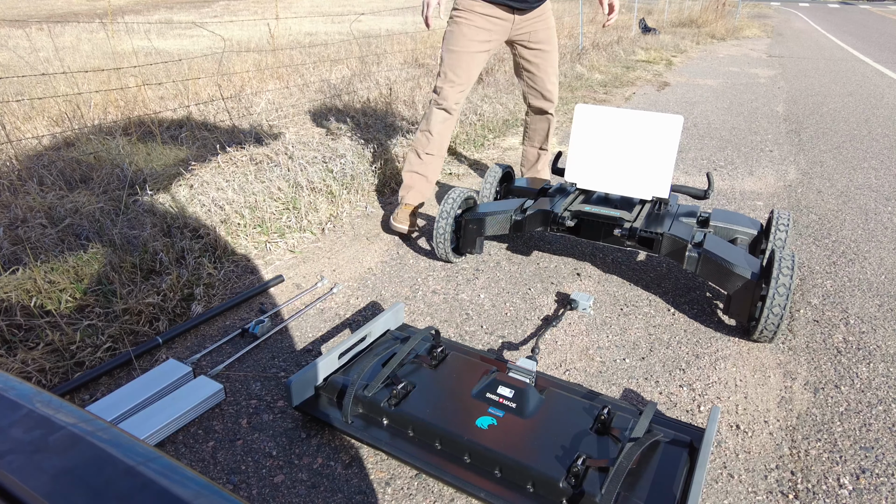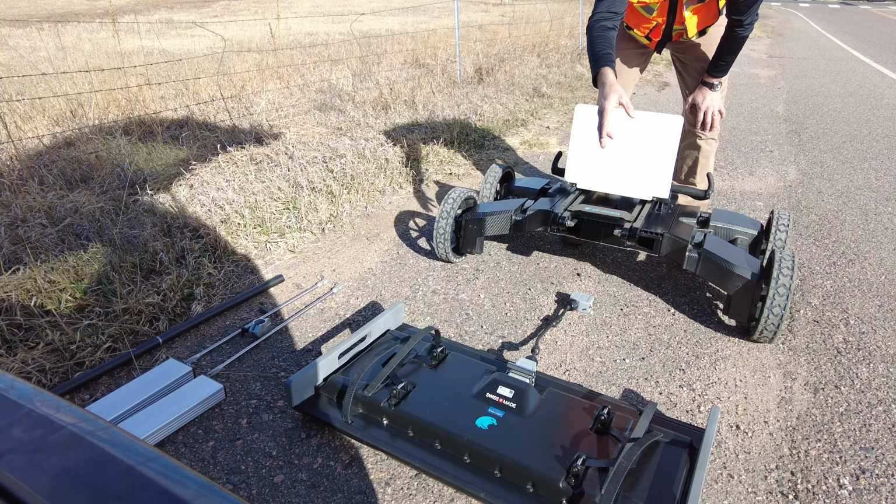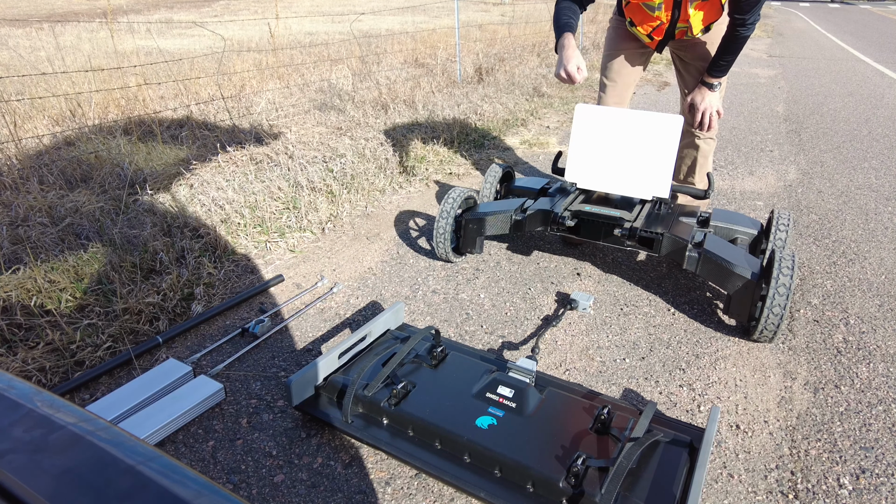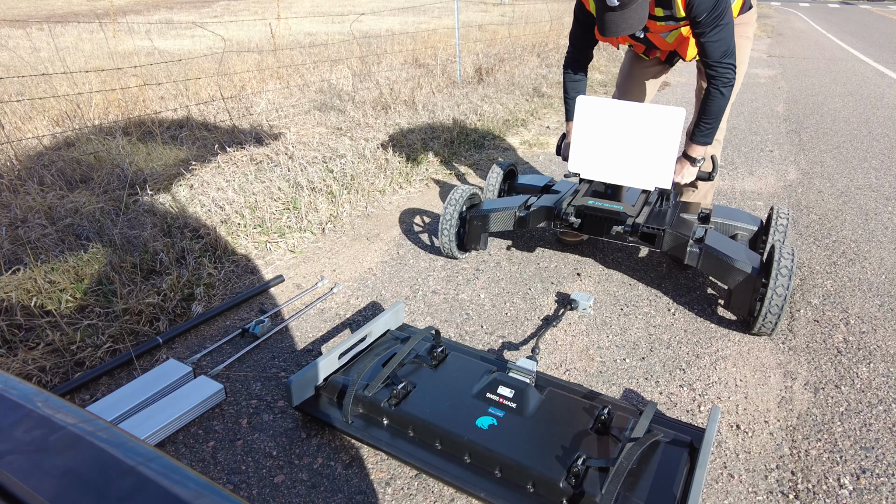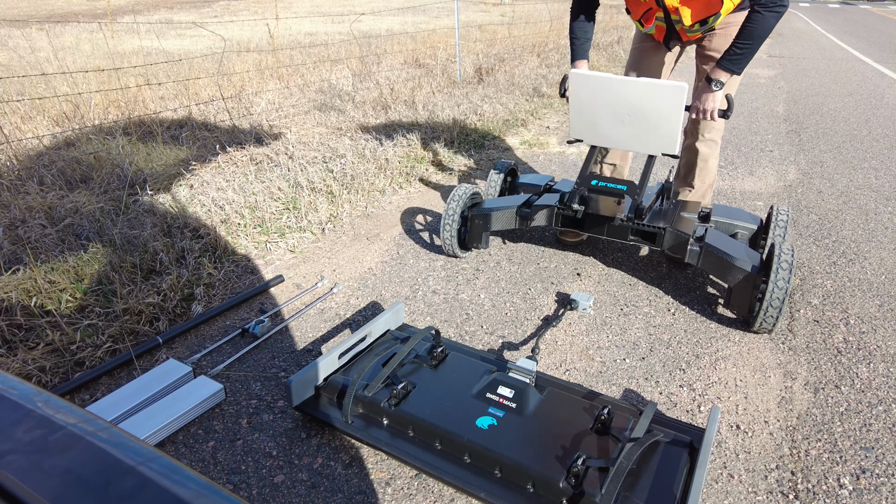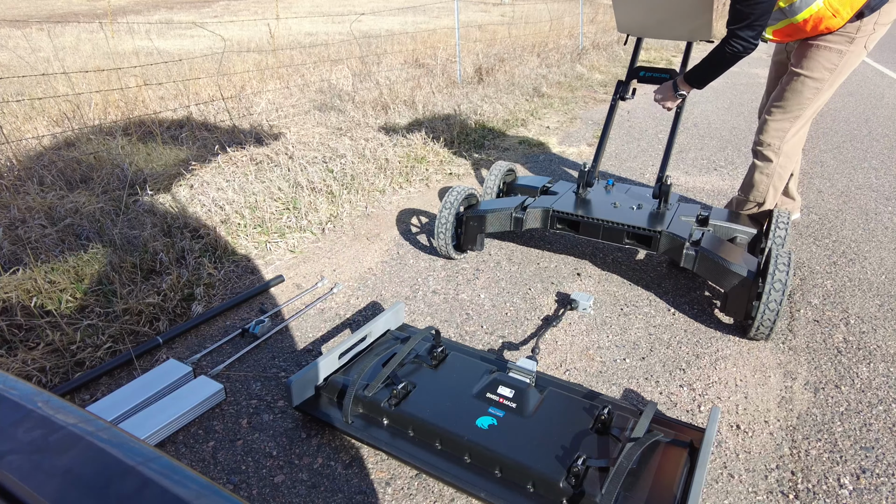Alright, when setting up your GS9000, there's a few things to note. I typically plug in my antenna cable to either the high frequency or low frequency antenna box, whichever one you're using. Line up your system right here. We unlock our pins for the handle. Get that pulled up. Lock them back in.